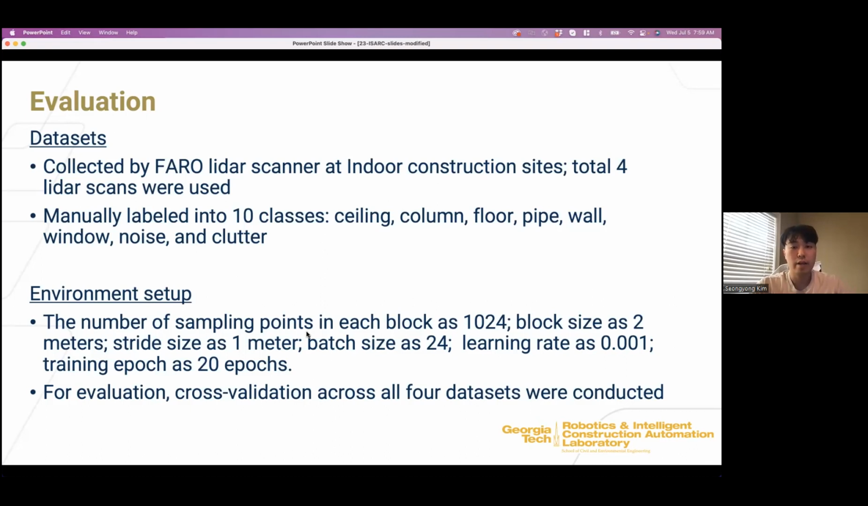About the data set, we collected the data set ourselves. We collected it at an indoor construction site using a Faro laser scanner. A total of four scans were used, and then we manually labeled our data set into 10 classes, such as the ceiling, column, floor, and of course, the pipeline. About the deep learning training, the environment setup is this.